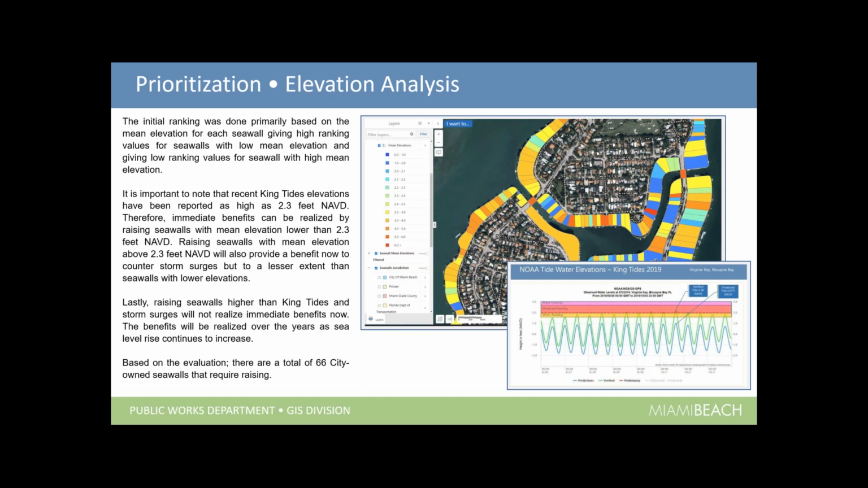Then we needed to take into account king tides. Here in the city, we get king tides that are above 2.3 feet, basically over a foot higher than normal, and this is on a sunny day. We get street flooding because you have seawalls that are way below 2.3 feet. So we had to take into account that just raising the seawalls wasn't going to help everything right away.